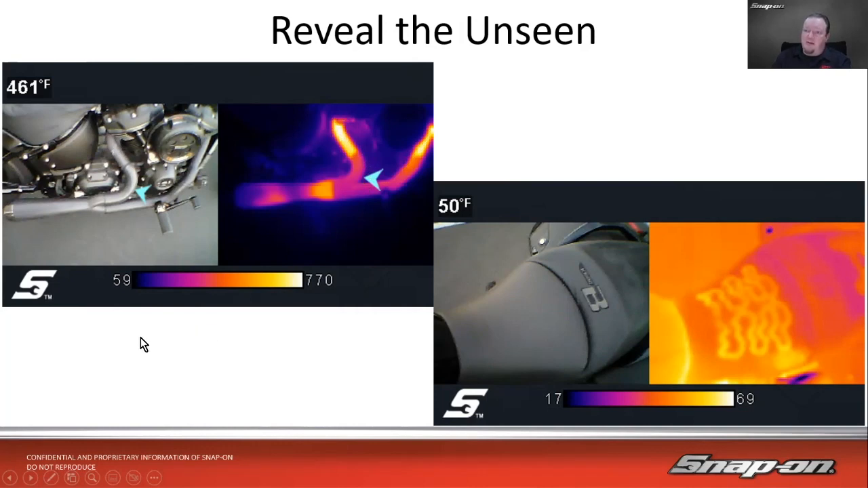But then down here, we're in the cooler range, in the purples and the pinks. So that could be maybe 100, 200 degrees down in there, and then 59 degrees around the rest of the area. So it is relative to what's going on the screen, and then of course we can also see it. You wouldn't be able to see that or necessarily even know if it was that much cooler in the pipe. Same thing with the seat heater.